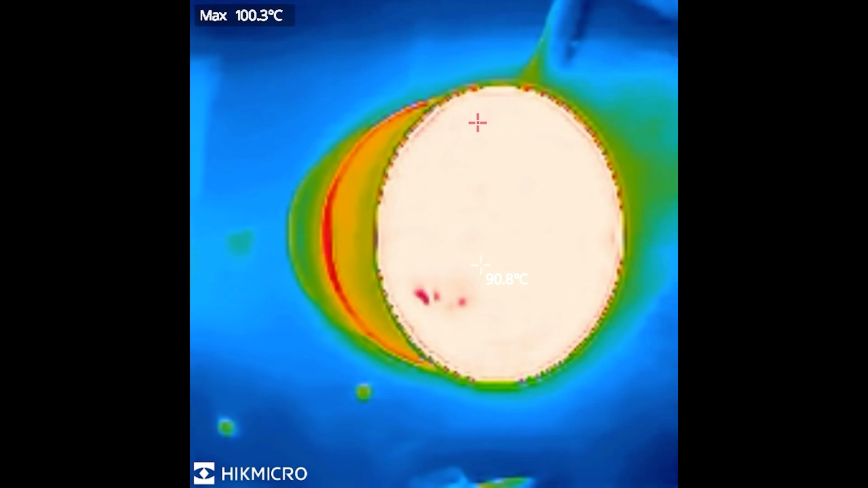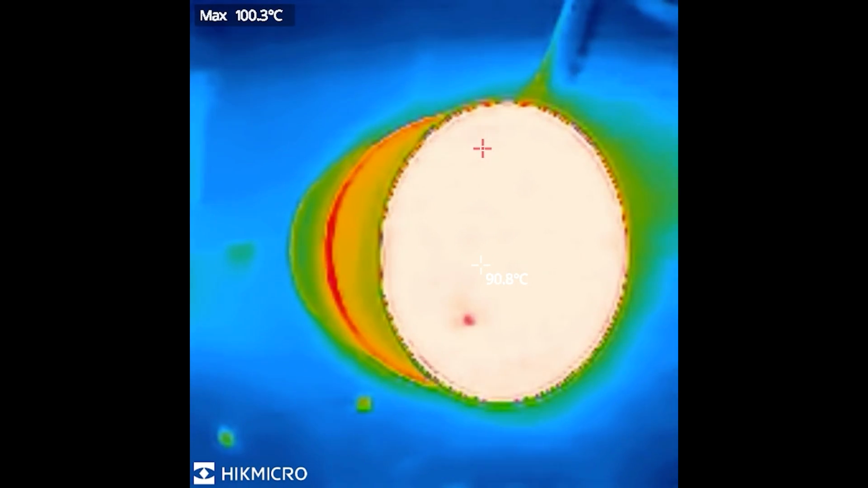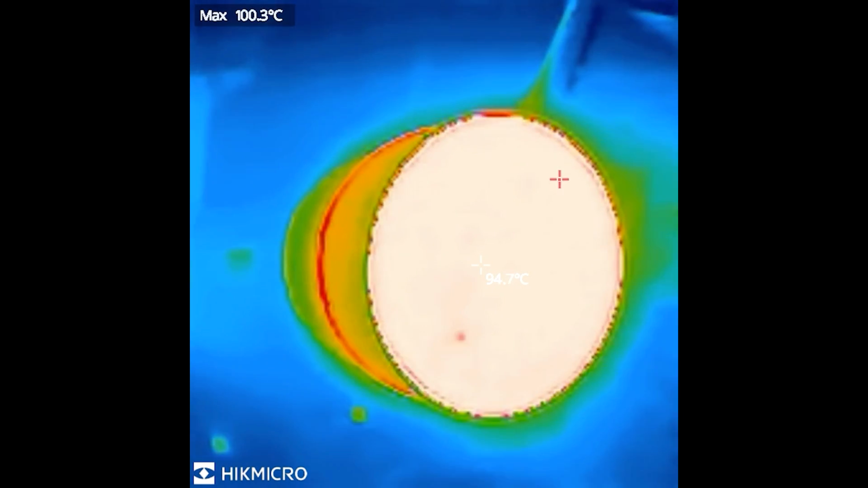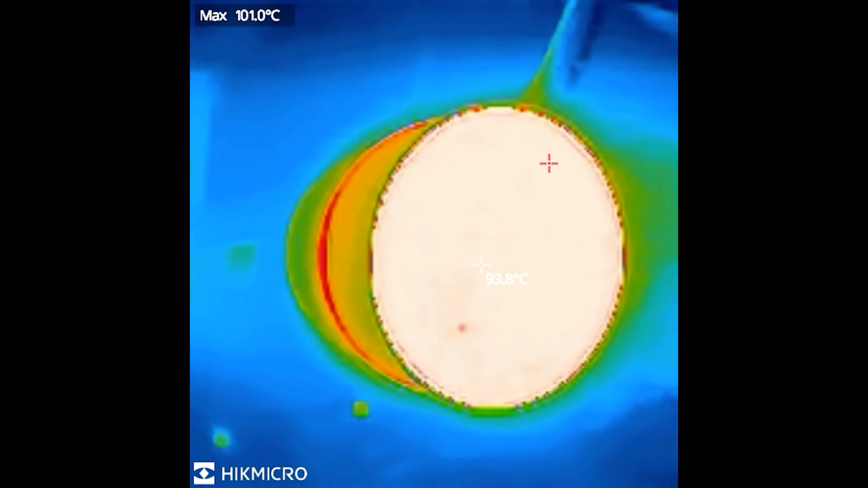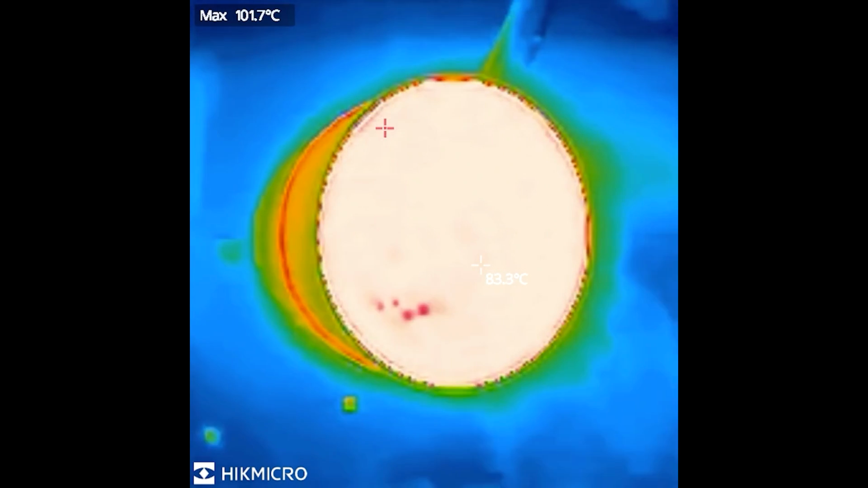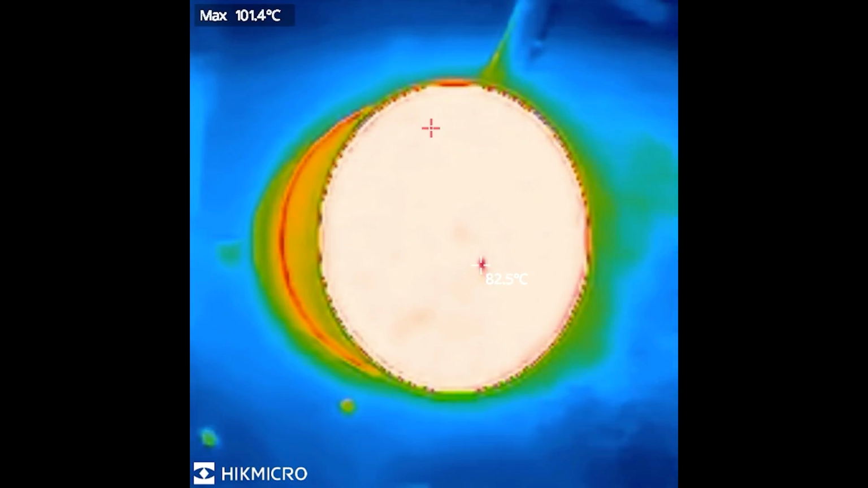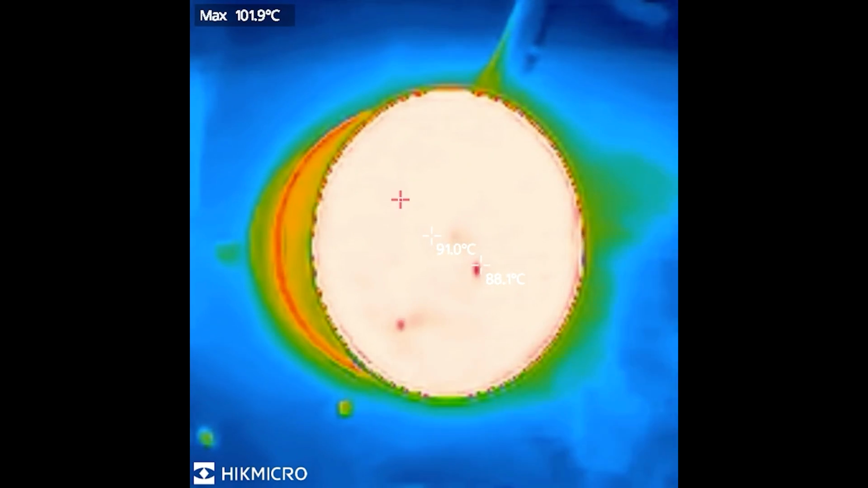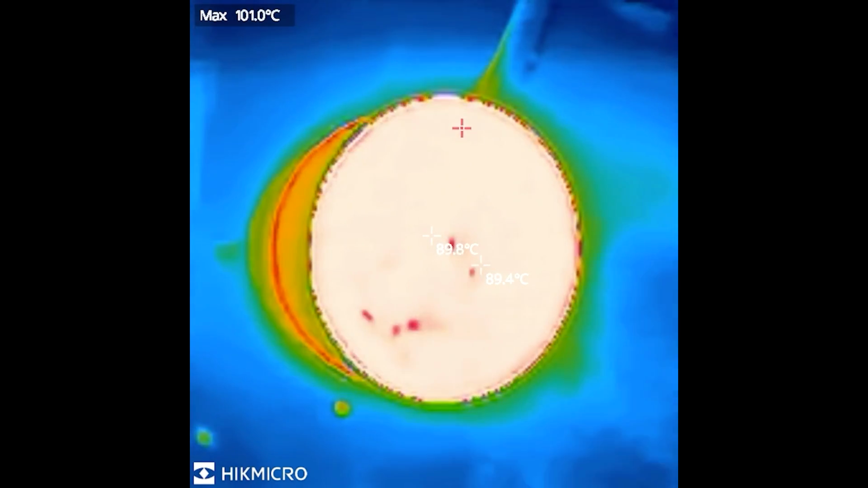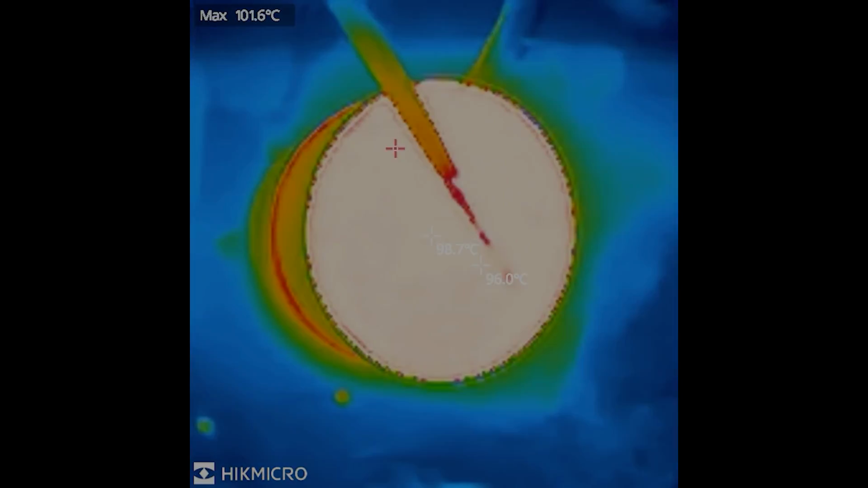So obviously the camera comes into its own for anything where we have temperature related events going on. This is an image of a pot boiling, and you can see that we can actually measure the temperature of the water as it is boiling. This would be very useful for something like coffee, which I think is very temperature sensitive to the water being used. So again, it comes into its own in these sorts of areas.